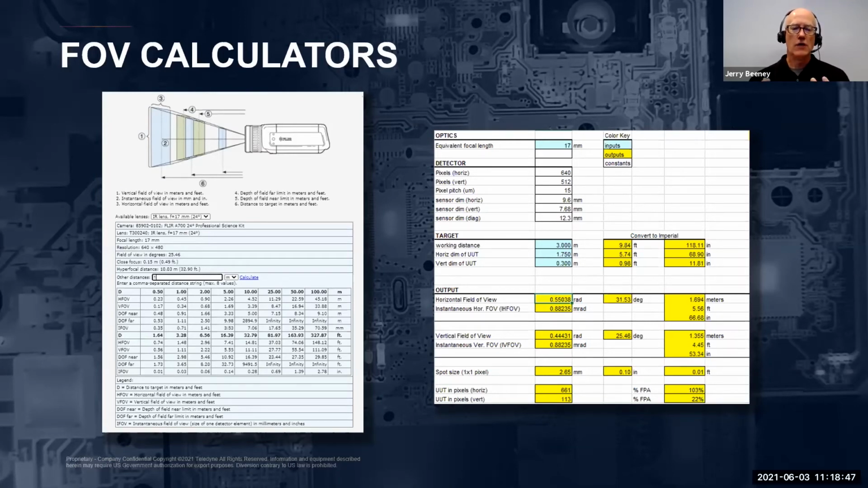So if you would like more details on the math behind the field of view calculator, or more fidelity in the inputs and outputs, we also have Excel-based field of view calculators that can be provided upon request. Like the online tool, that spreadsheet allows you to input the focal length of the desired lens for a given camera, as well as the expected working distance. And the spreadsheet will then calculate the horizontal and vertical field of view in meters, feet, and inches, as well as a single pixel spot size or spatial resolution in millimeters, inches, and feet.